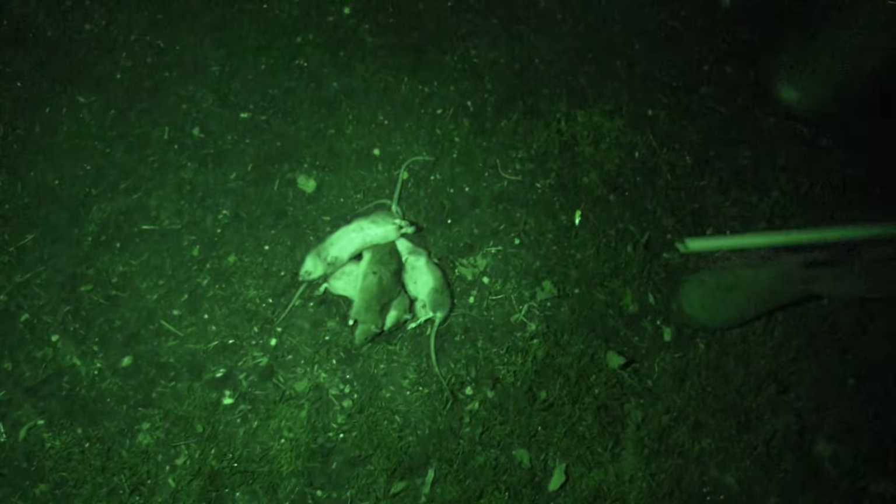Our bucket full of rats has filled nicely. Not all are accounted for, with some of the fallen missing, presumed eaten. Take these home for Charlie.